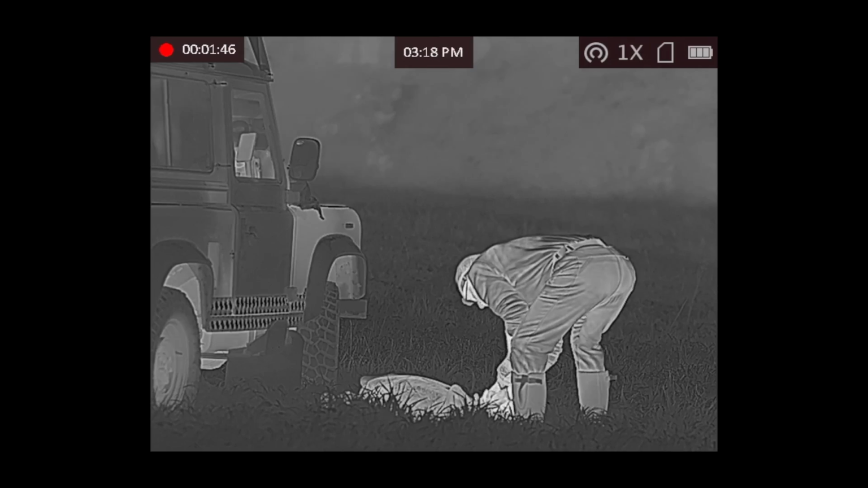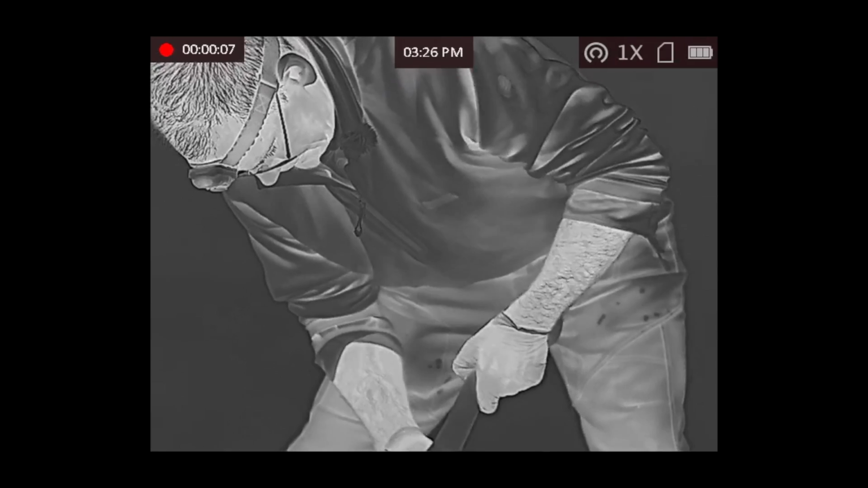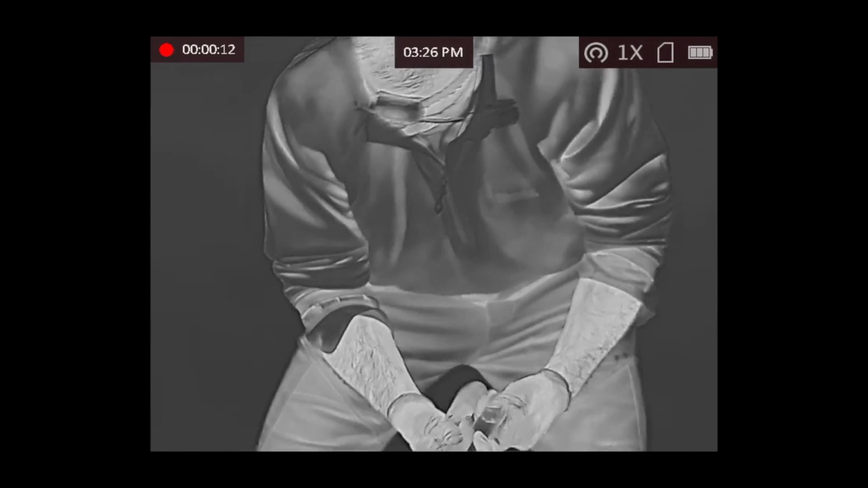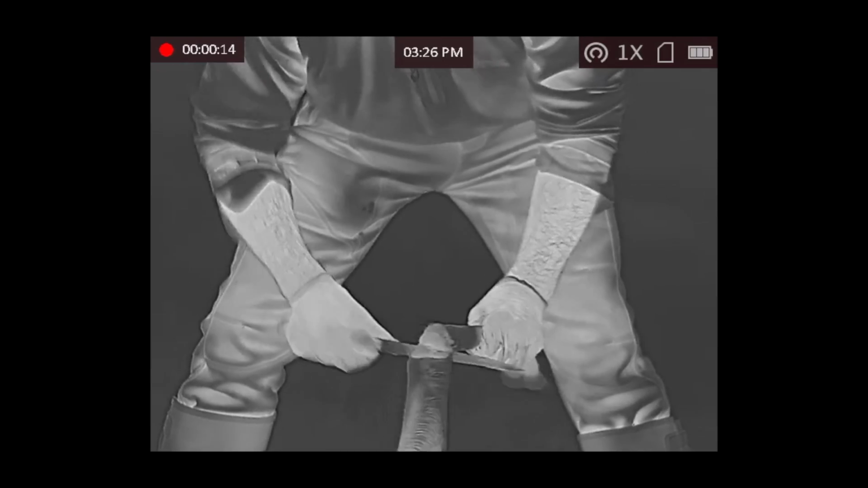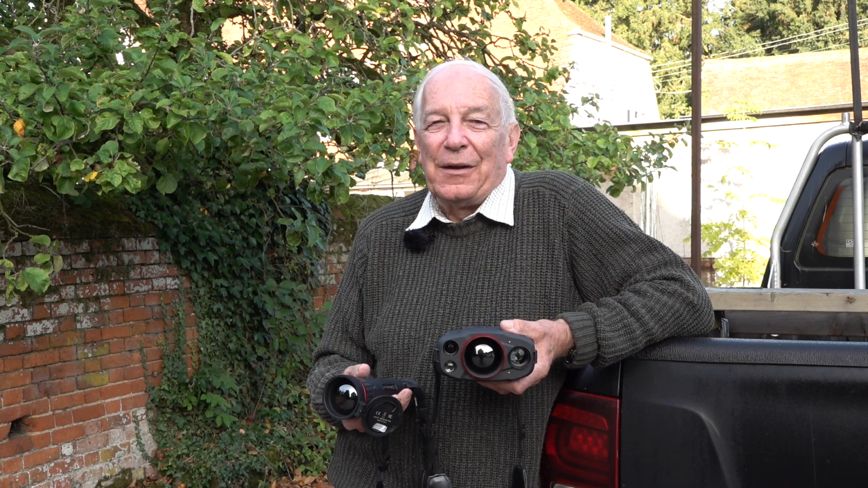Would he have had the same success without the aid of the HIK thermal? Maybe, maybe not, but it certainly made the job easier, meaning Nigel could positively identify the cull animal in virtual darkness. I can remember we hardly had lamps, and the lamp came in, and that was a step forward.